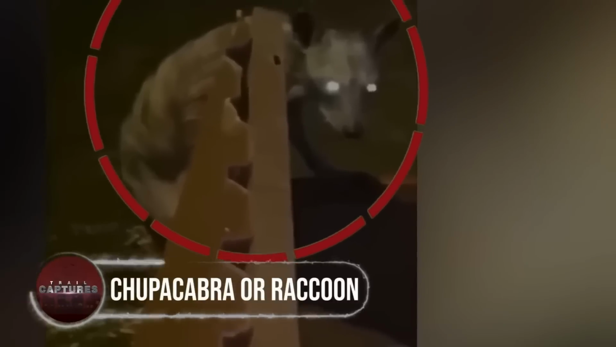Chupacabra or raccoon? This video showcases a figure that flirts with scientific acceptance and rational thought. None other than the elusive Chupacabra. With its bald skin, glowing eyes, and alien-like appearance, it's no wonder the local individual behind the recording drew this astonishing conclusion. As the creature forages through garbage, fear ripples through the community, unsure of this enigmatic being's true identity.